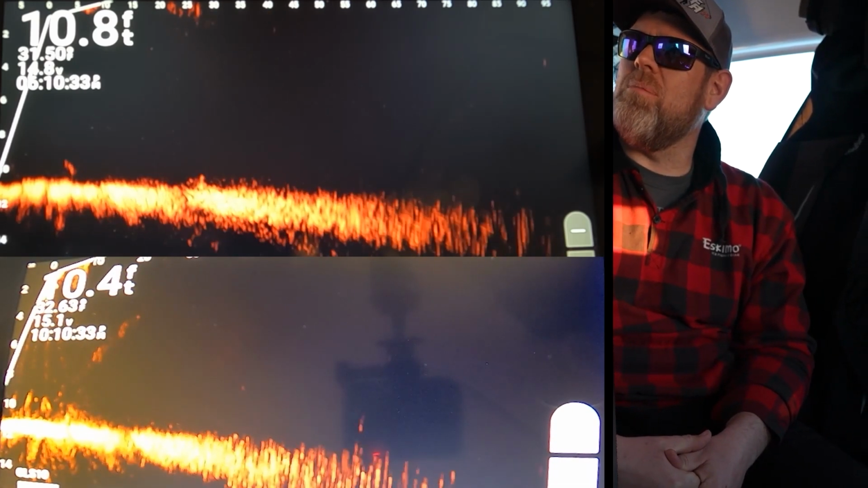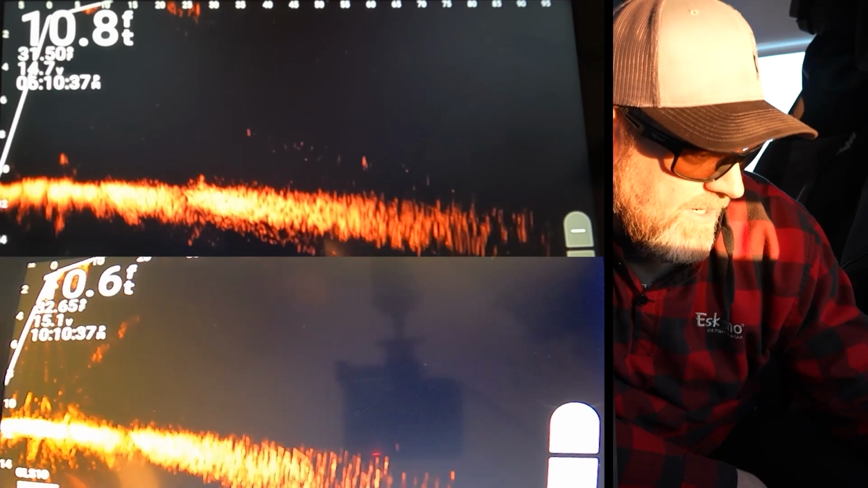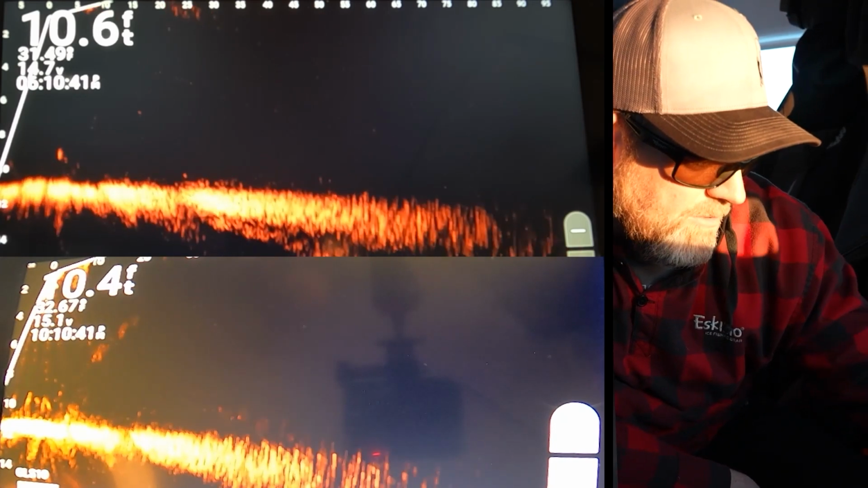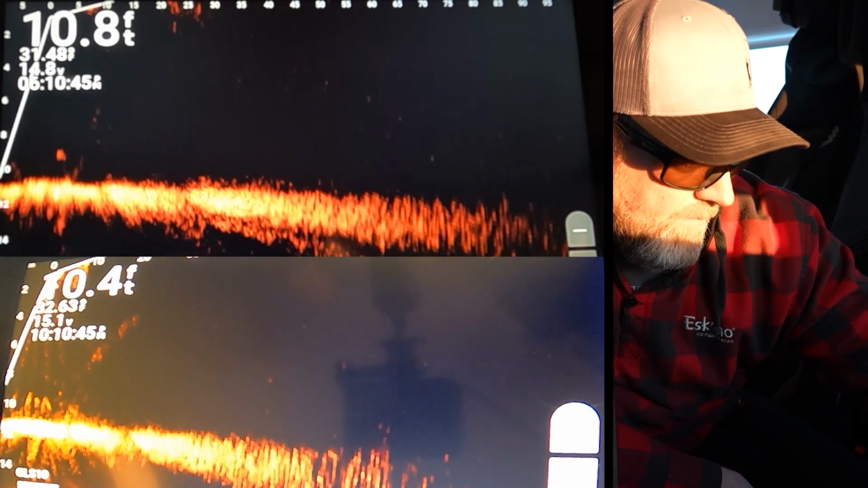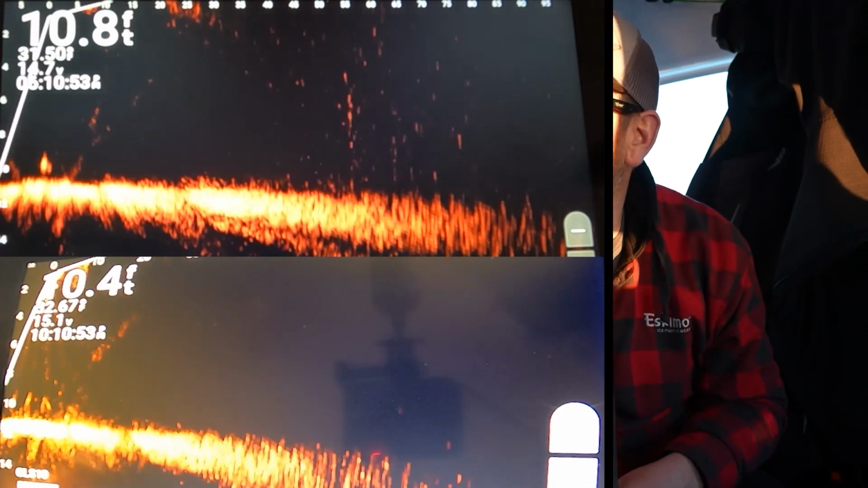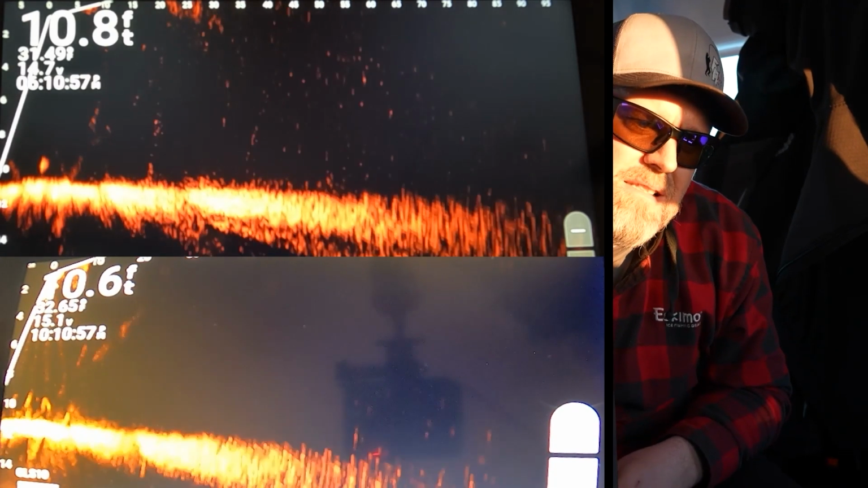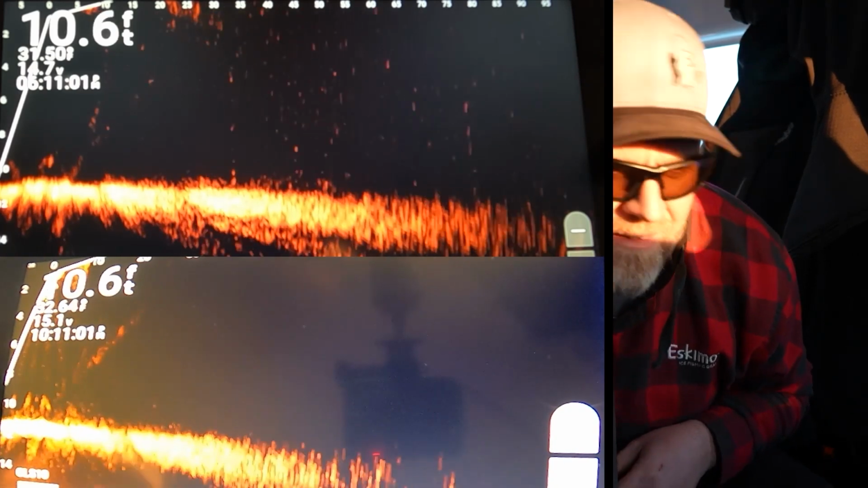So Josh just dropped down in a hole. Let's see if we can, oh, right away we see him. So let's see if I can, I'm going to go up a little bit. So there he is right there, 80 feet. So I'm seeing that half ounce swim bait, 3.5 inch long plastic on there. See if we can find it on the 32, if we can get a faint hit at all.